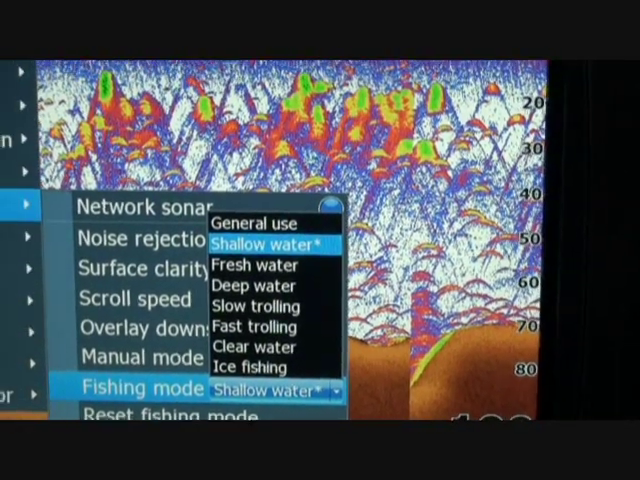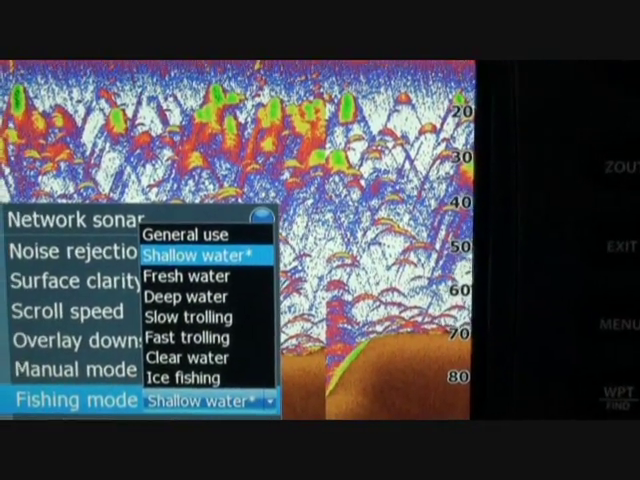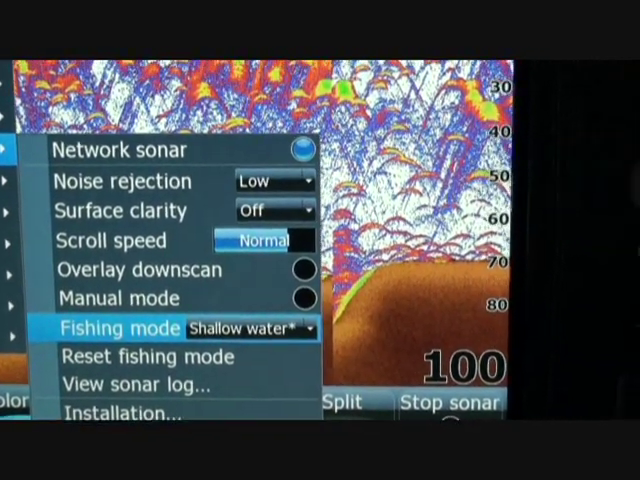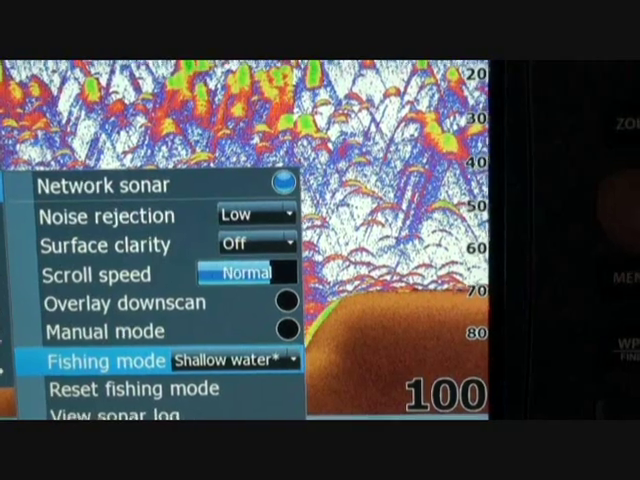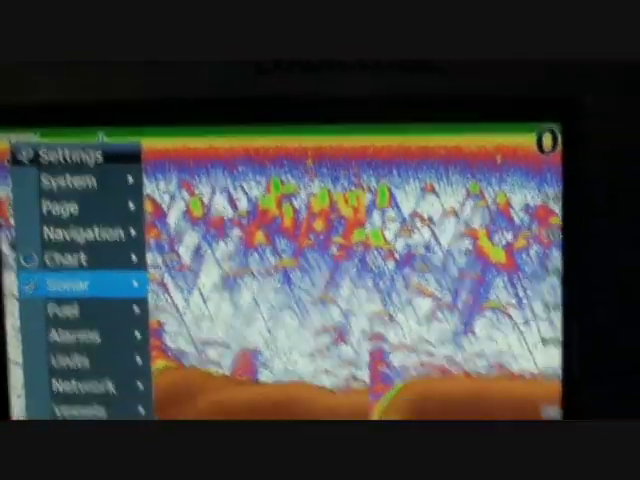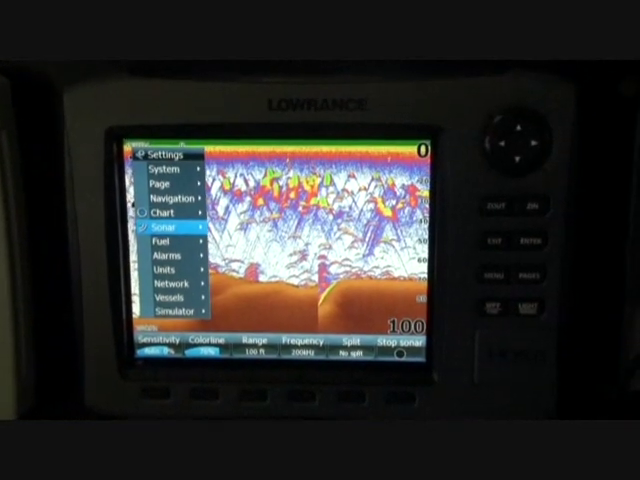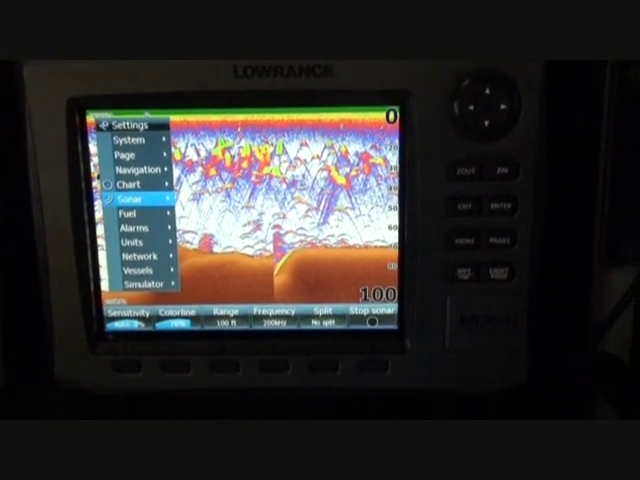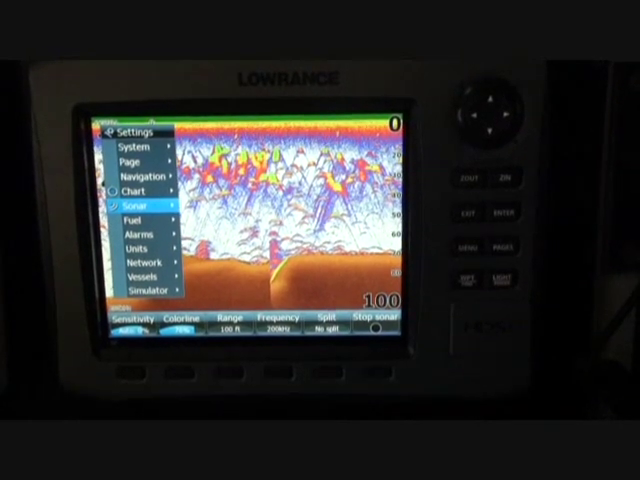So seeing I fish in Minnesota, I'm going to make sure shallow water is highlighted, select enter, and now what that does is it will custom tailor your sonar to operate at peak performance, so it's not looking for 2,000 feet all the time. It stops looking at 100 feet when you're in shallow water mode, and when you're in freshwater mode it quits looking at 400 feet for bottom.